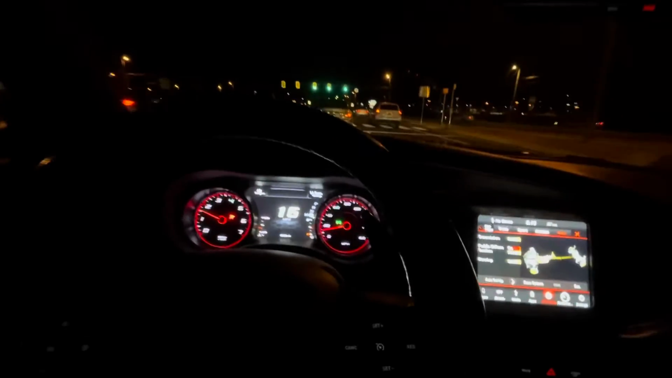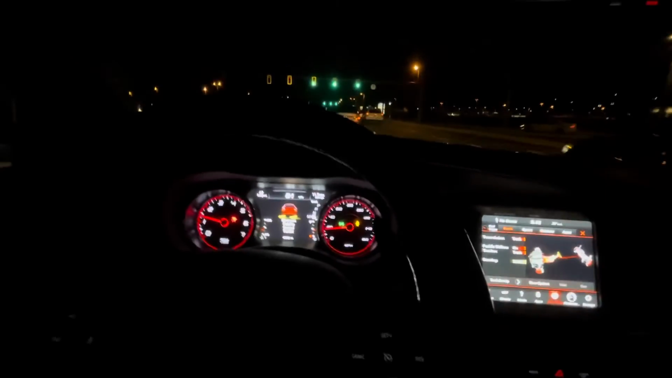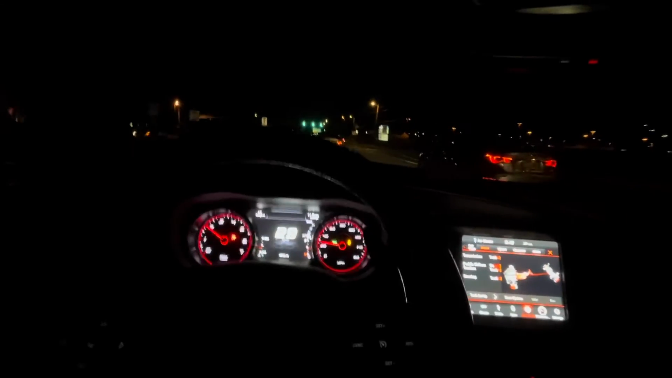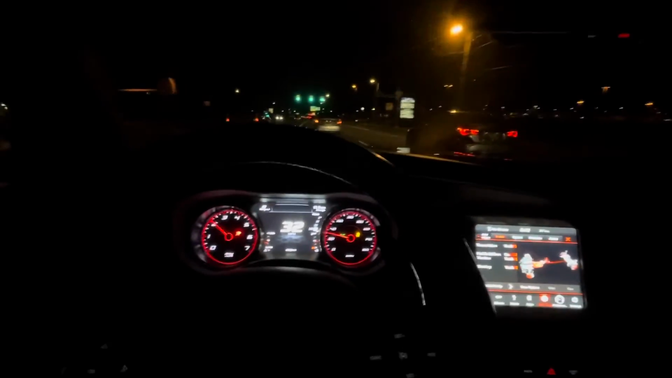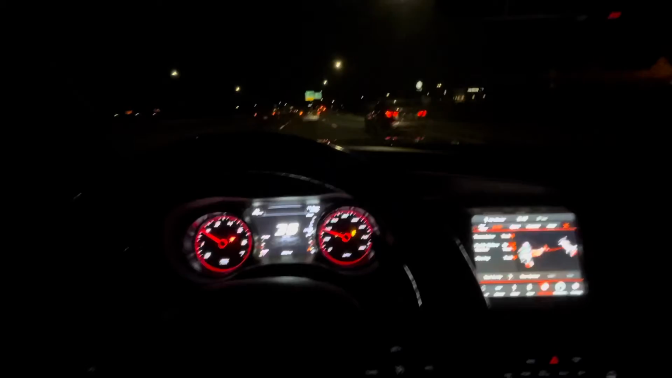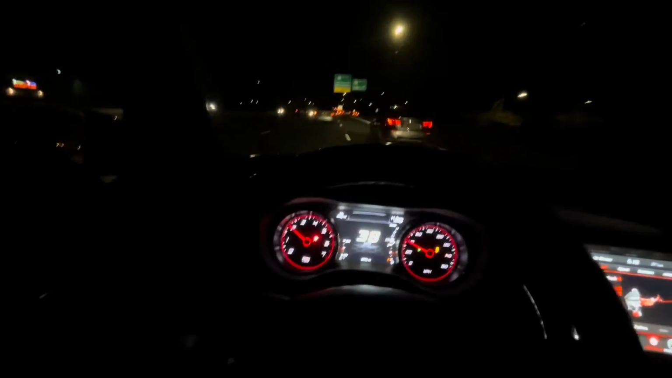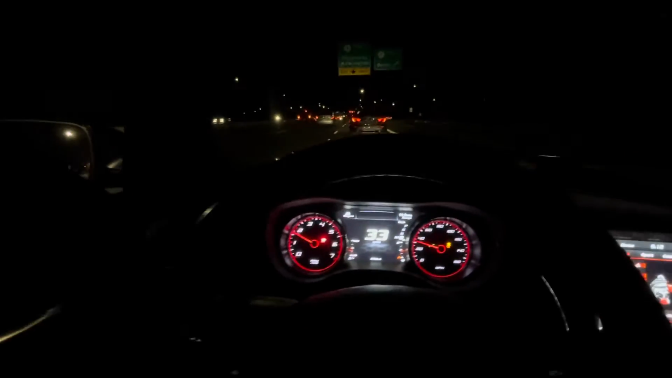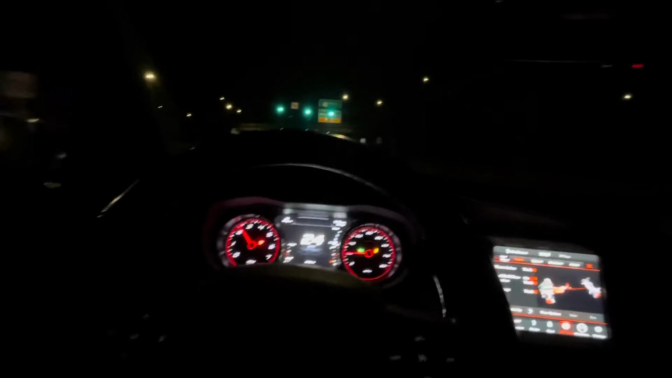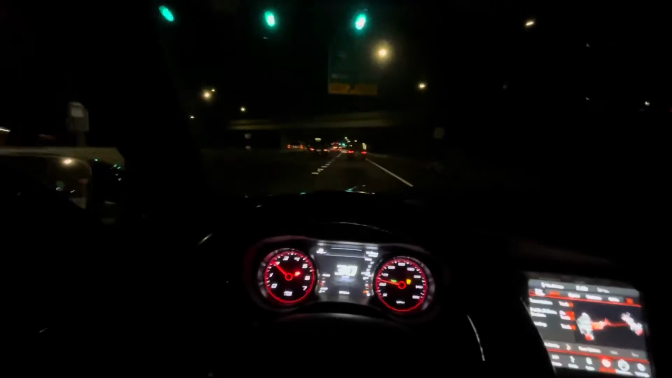Alright guys, we're gonna go into track mode now. I'm not gonna use the paddle shifters yet. Just an automatic track mode for my boys with the Z Automotive Tazer. Make sure you guys hear this under the tunnel.